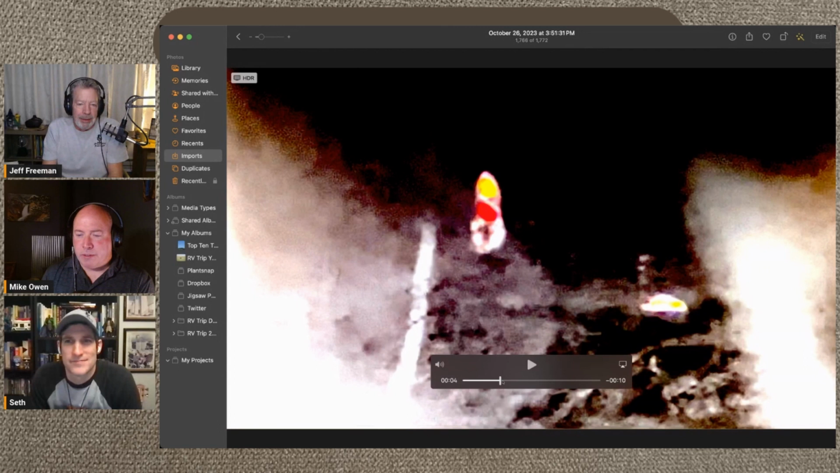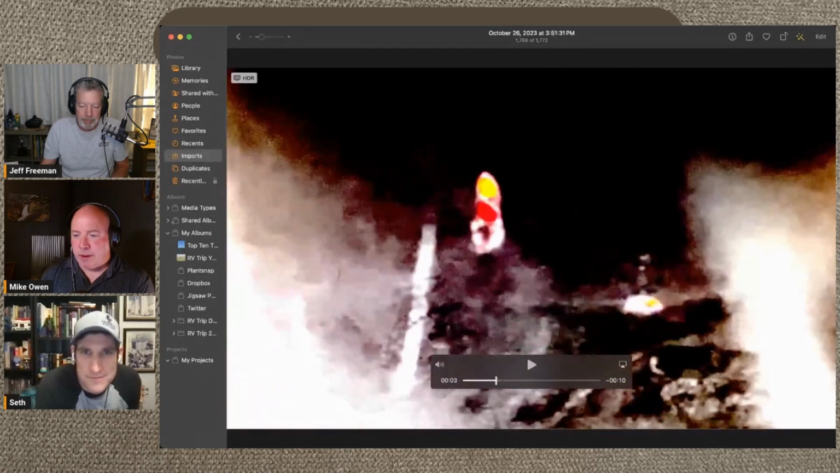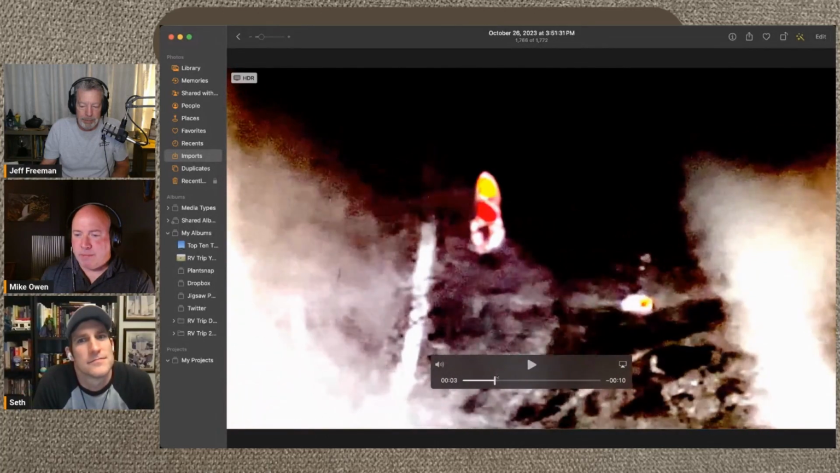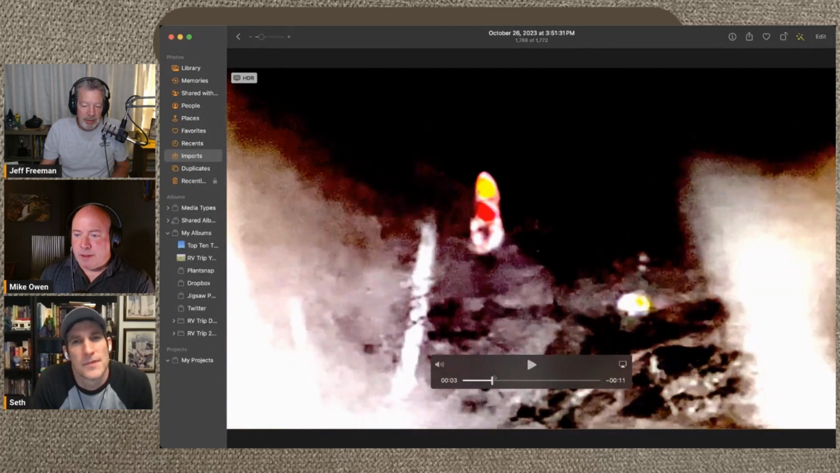So the red is the hottest part. The yellow is a little bit less, but you can see that's about equivalent to what the beaver is. There's yellow on the beaver too as it runs, and it moves out, and the beaver takes off running pretty quick. There you can see the eyes on the beaver are red, so it would be that hot. That's pretty cool. That to me is very, very cool.